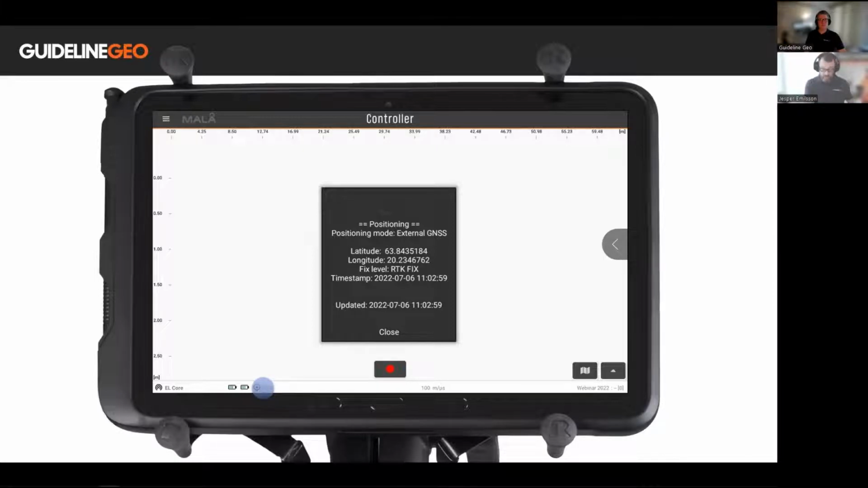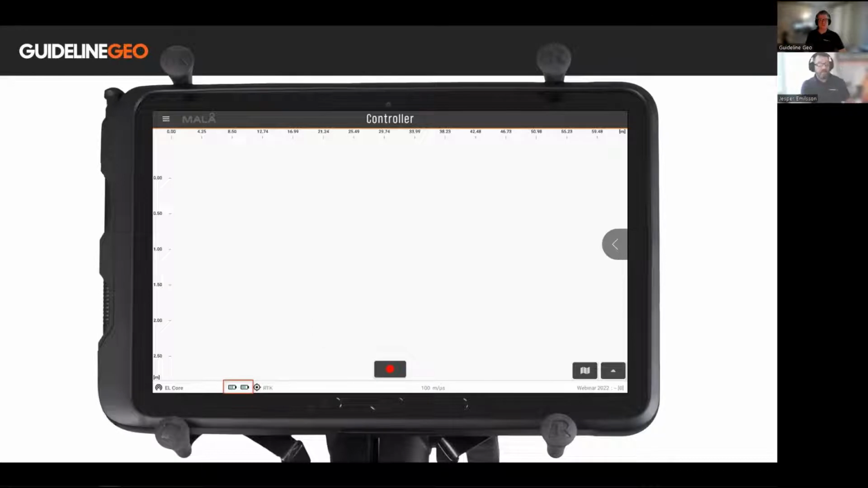Next to that, we have the battery indicators that show that we have 2 active batteries in our antenna at the moment. It doesn't give any information about the tablet itself, but that you can see in other places. This is the GPR part. Next to that is the name of the antenna that we've been using, the type EL core, and that it's connected.